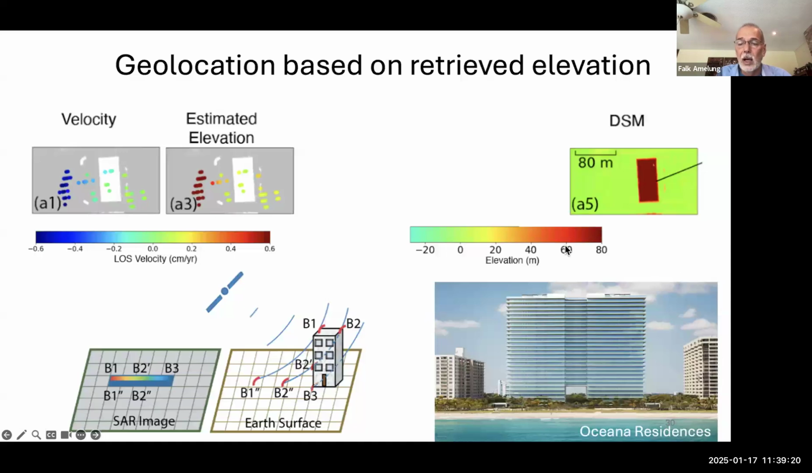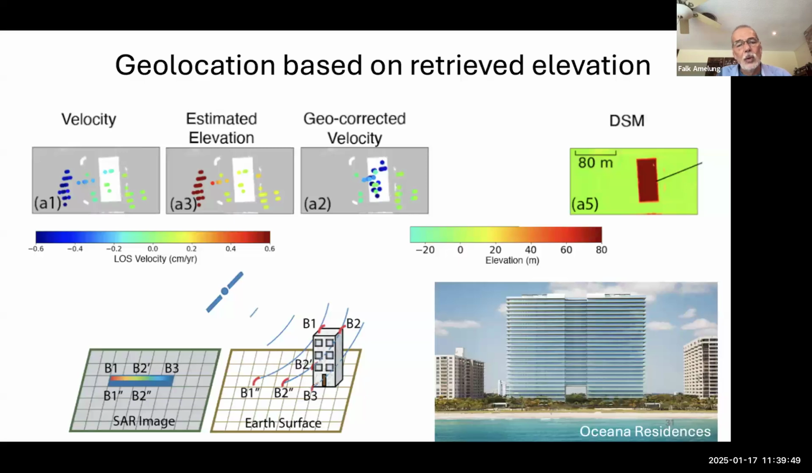Here's the color scale for the elevation. That's something like 70 meters or 80 meters. And we have a digital surface model of the area. Yes, the Oceana residences are about 80 meters high. So that gives us some confidence that these pixels, which don't show up on the roof, are actually rooftop pixels. So then what we do is we correct the location using this estimated elevation. So then what we are ending up with is something like that.